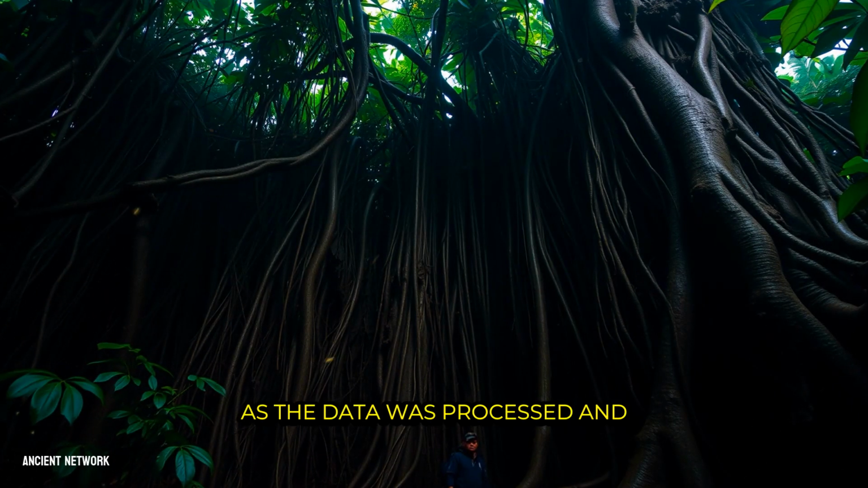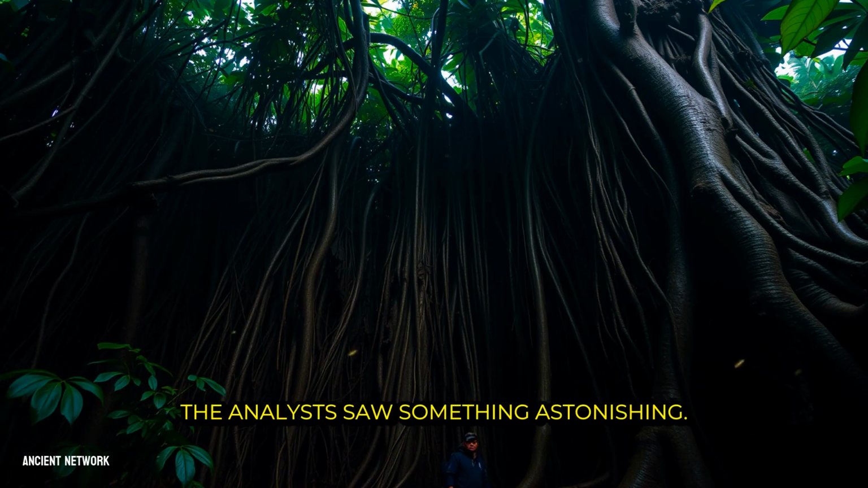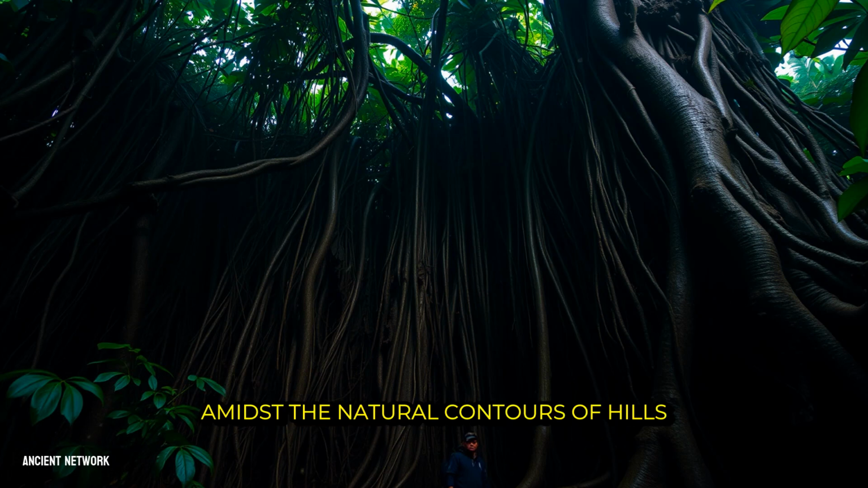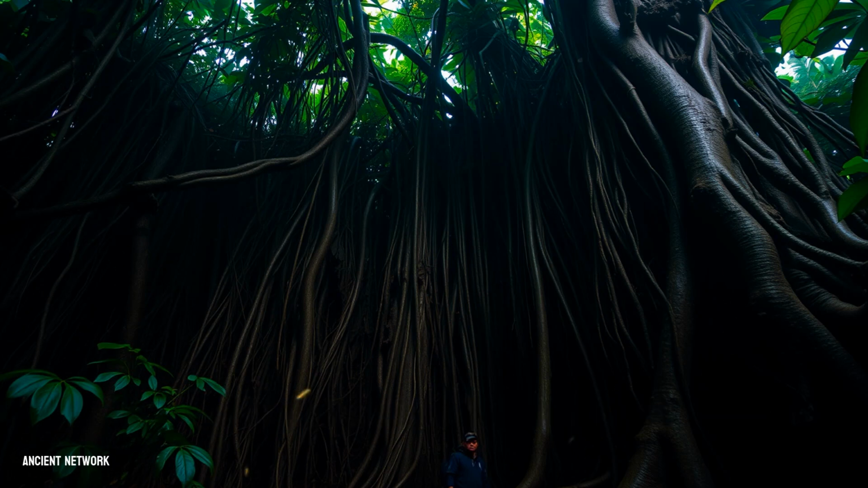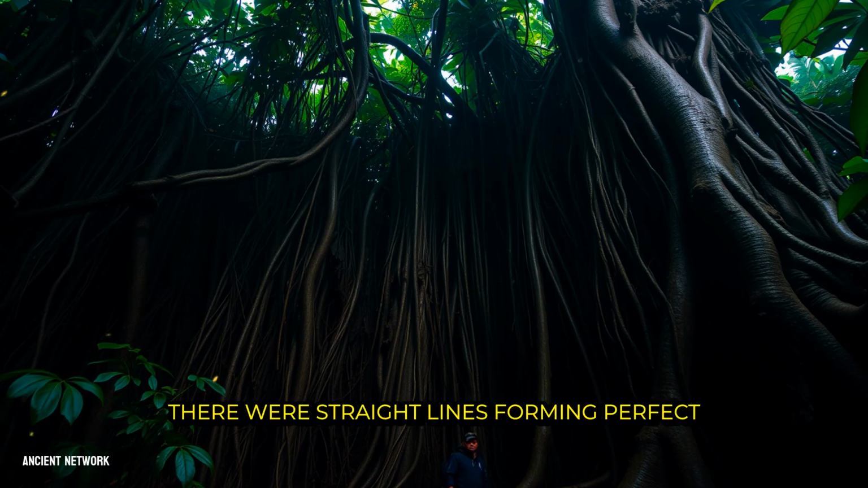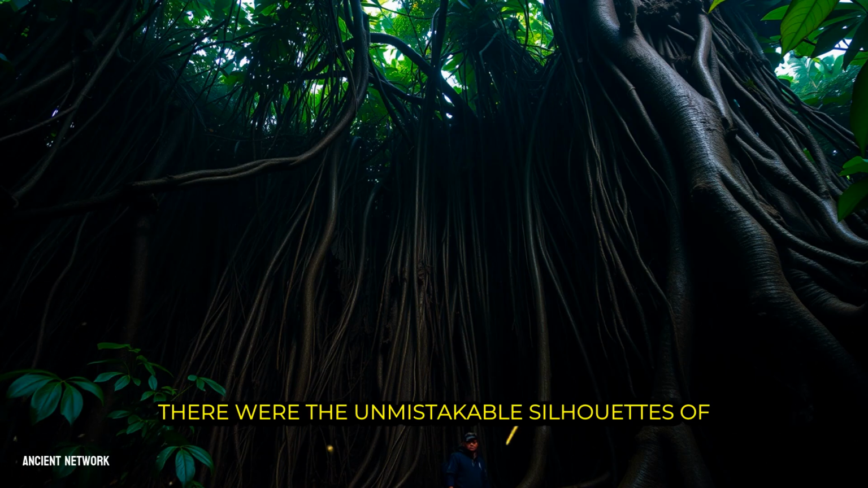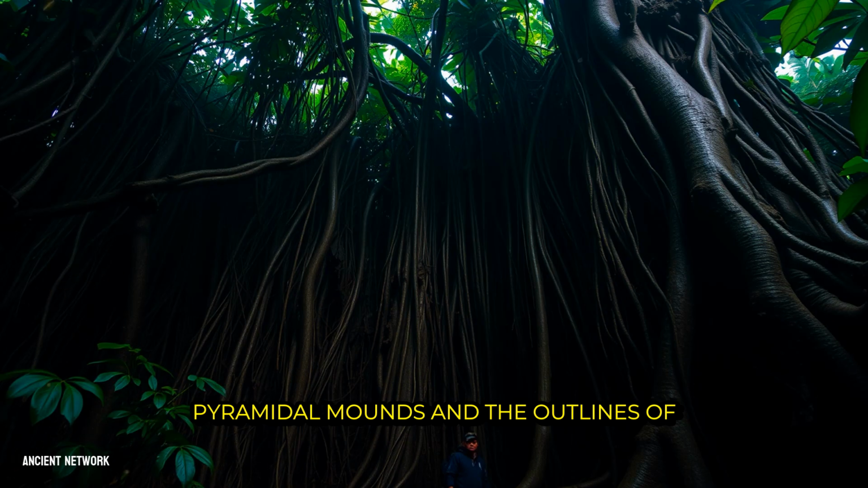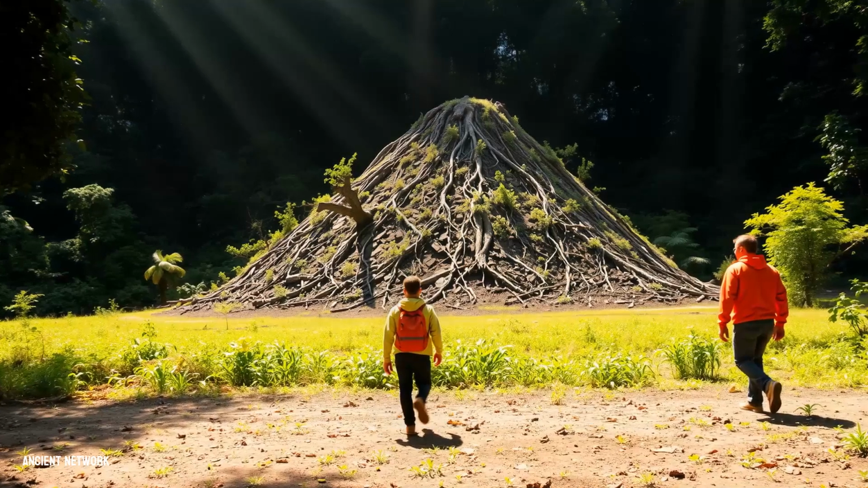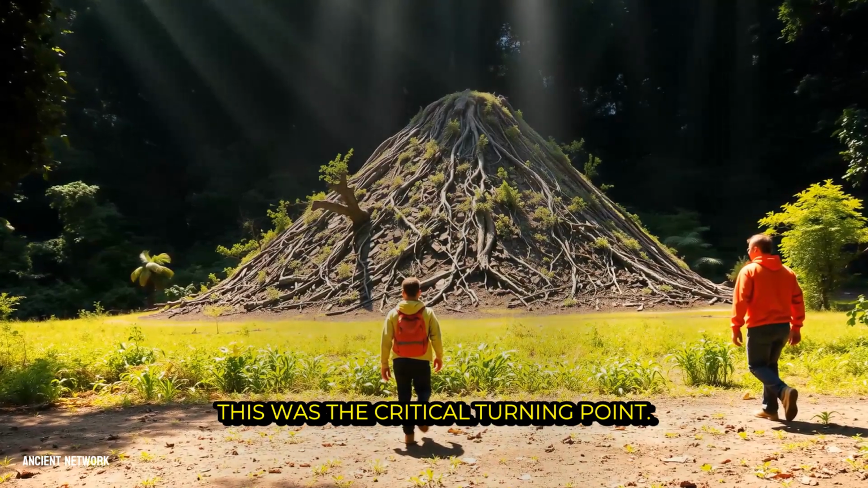As the data was processed and the digital forest was stripped away, the analysts saw something astonishing. Amidst the natural contours of hills and river valleys were clear, unnatural shapes. There were straight lines forming perfect rectangles arranged around central plazas. There were the unmistakable silhouettes of pyramidal mounds and the outlines of what appeared to be terraces and canals. The legend had coordinates.